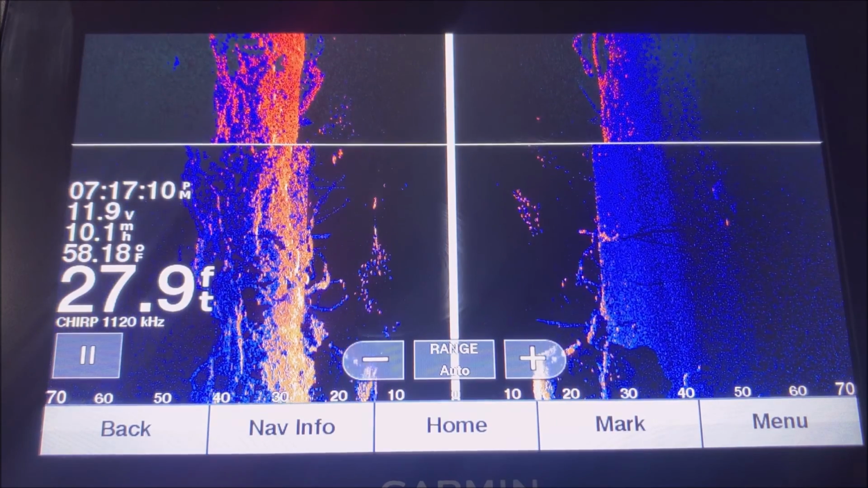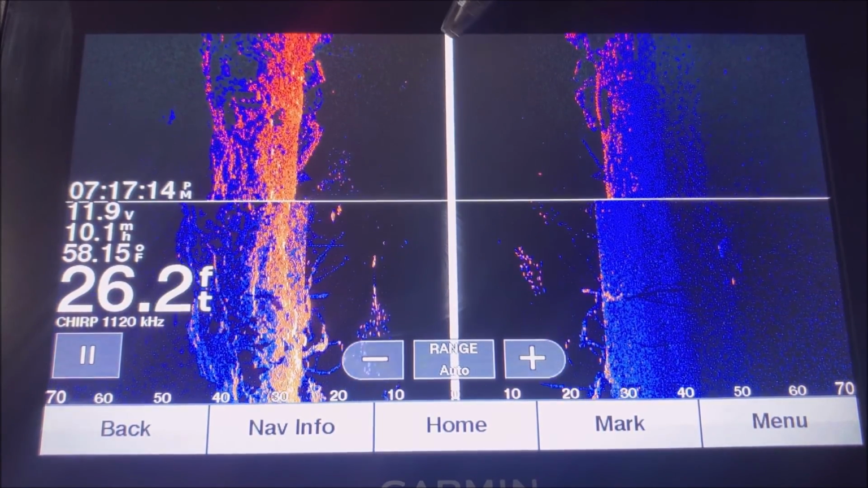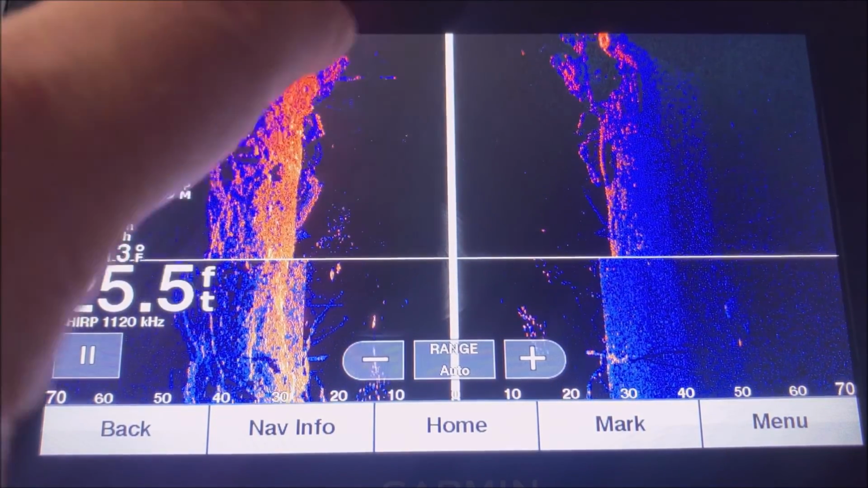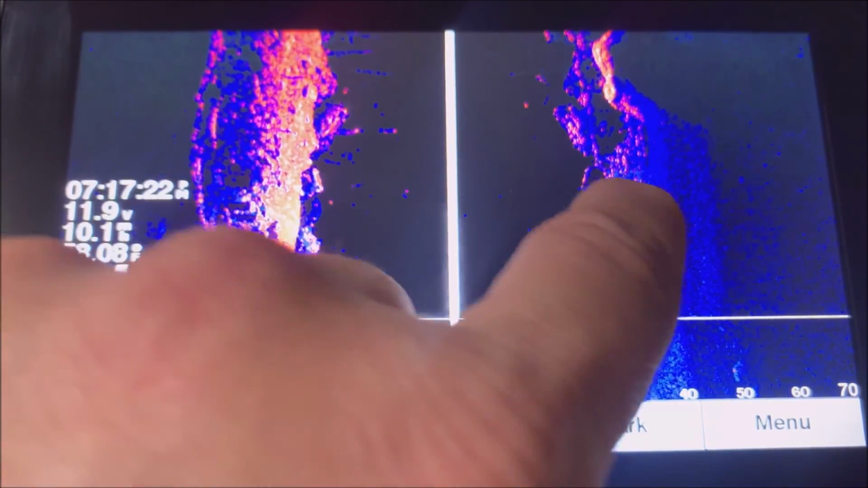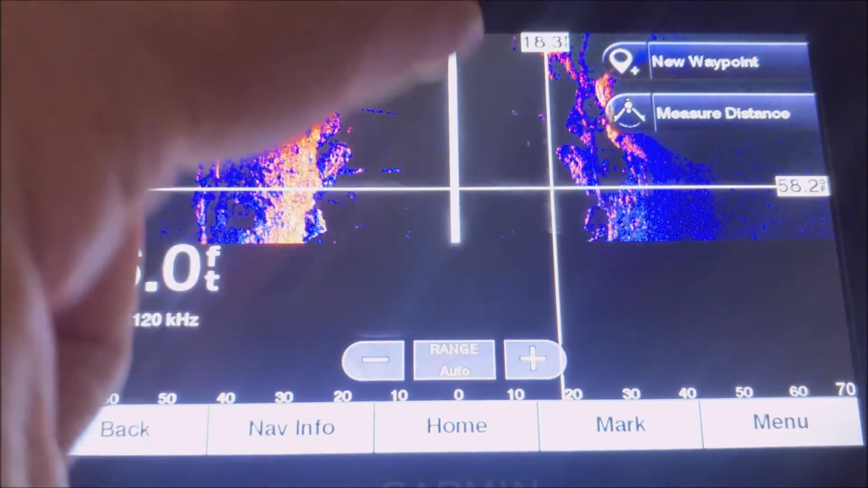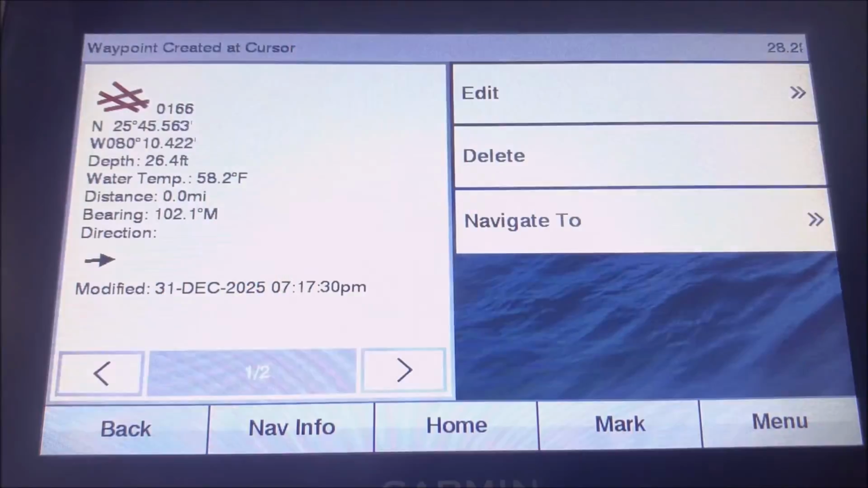So let's say we're going along and now we've got our side view. Again, our boat is up here, or our transducer is up here. This white line is your transducer line. Let's say we want to fish this rock pile over here to the right. So I'll do that half circle again. Sometimes it might take a time or two. There you go. And then just hit new waypoint.